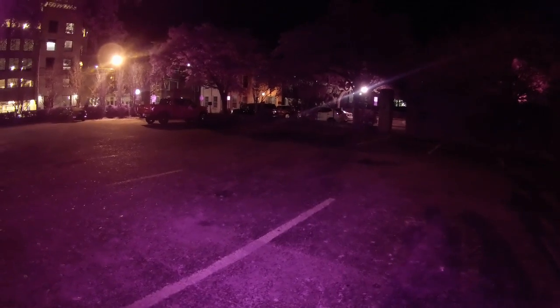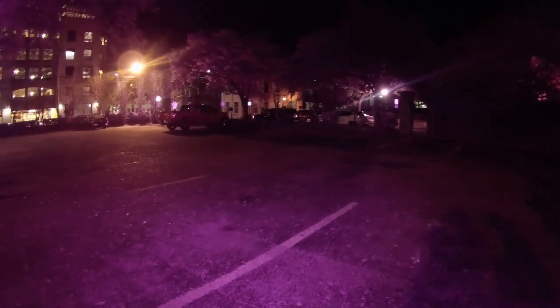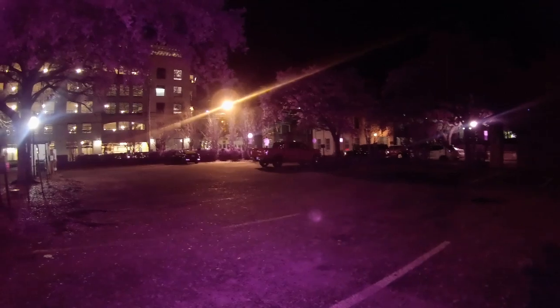Do you see it? Move your camera so it's centered on that. Yeah, I think it's actually glare. Yeah, it looks like glare. It's definitely glare. If it moves with the camera, it's definitely glare.